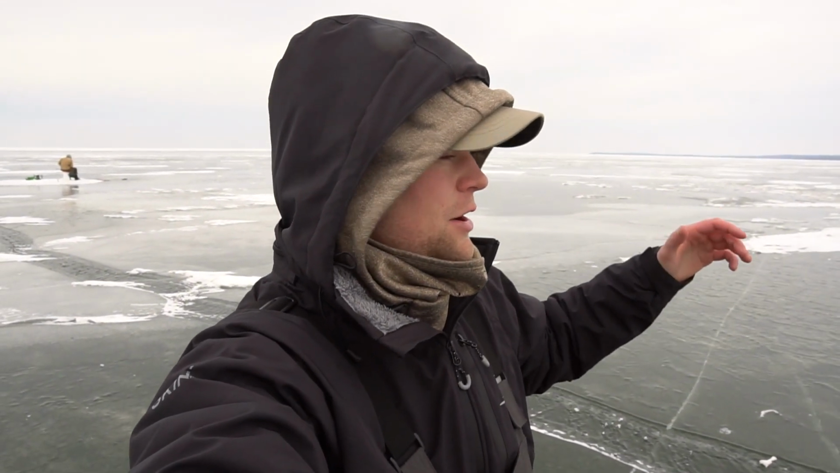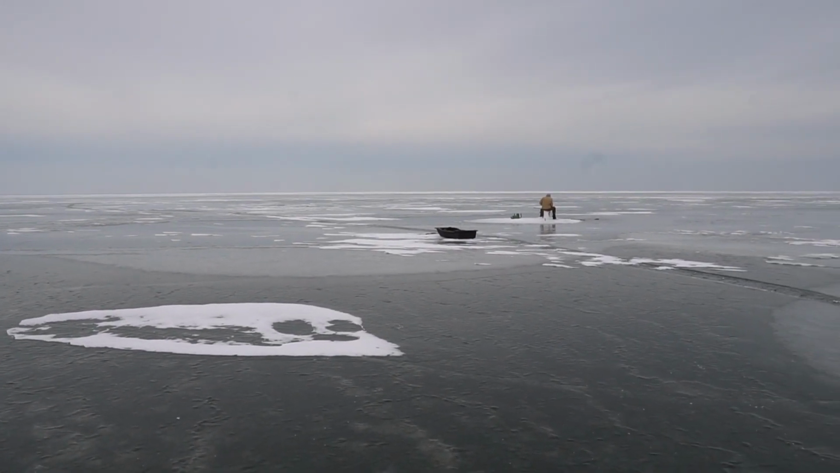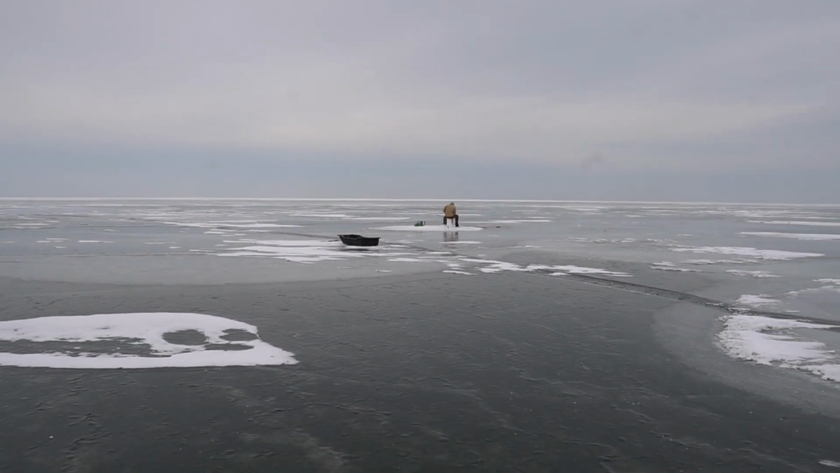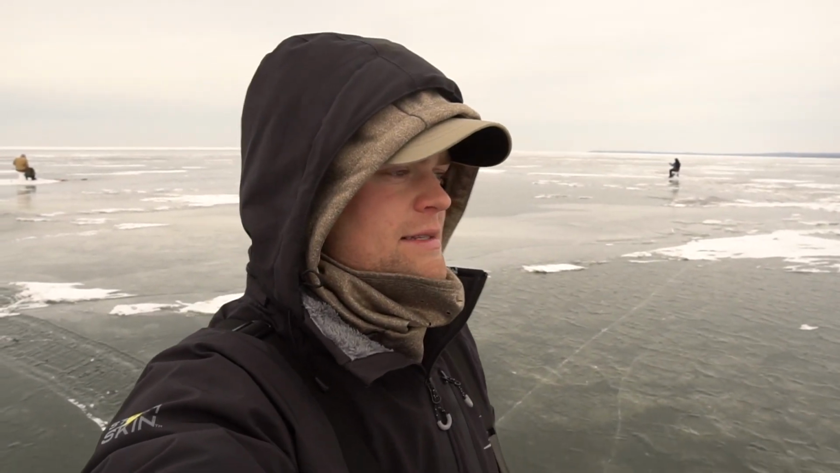Luckily we had that really cold snap here, which, as far as the eye can see, the bay is frozen up here. Looking real good. Be safe, do your own checking, do your own homework, check the ice. Don't take people's word for it. Go out and check yourself and see how the conditions are.